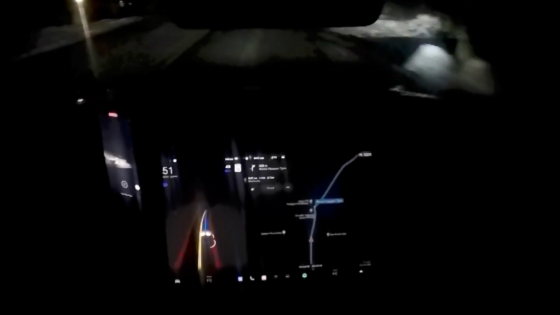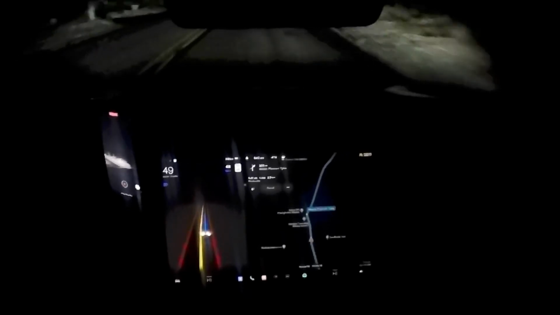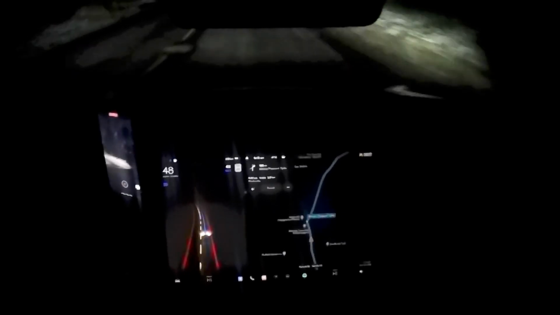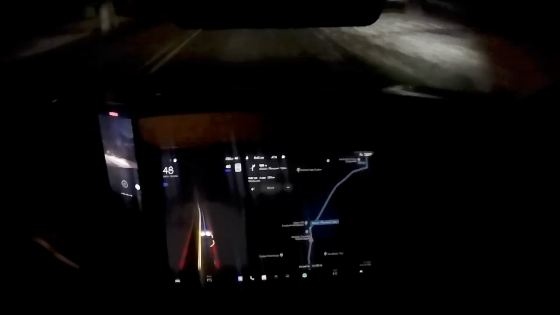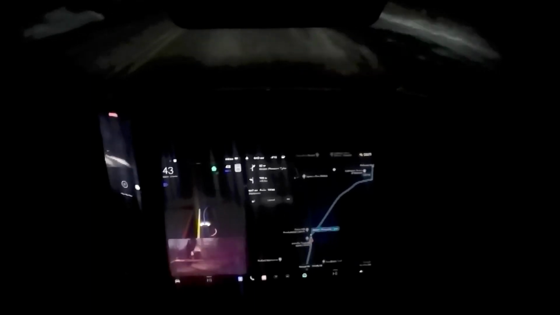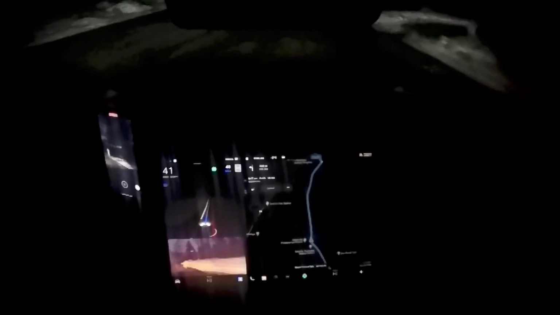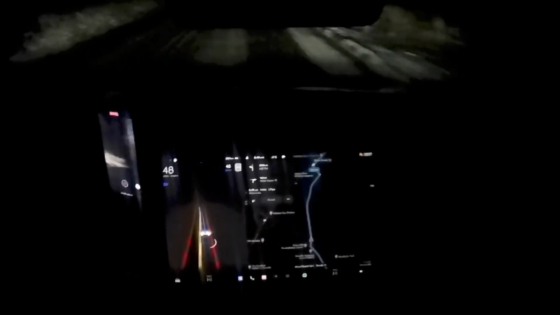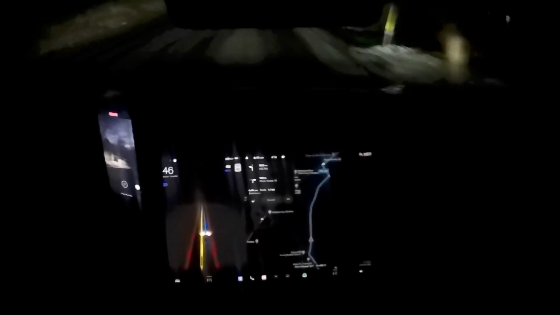Okay, darkest, the narrowest streets, and a lot of road bumps and all that stuff. And I let the car do its thing, because I try to simulate real life situations. If you live in areas like this, how does your car do? And I have to say, it's extraordinarily impressive. And even though I've been driving the FSD for just 3 weeks, less even, you can see the improvements.